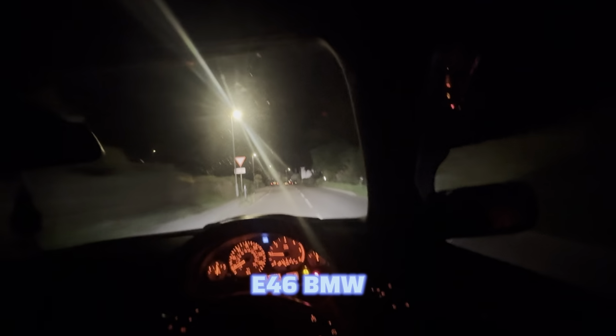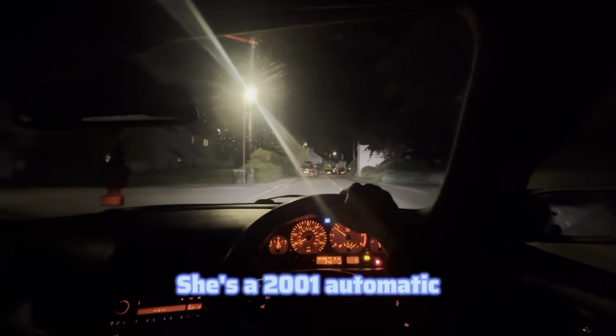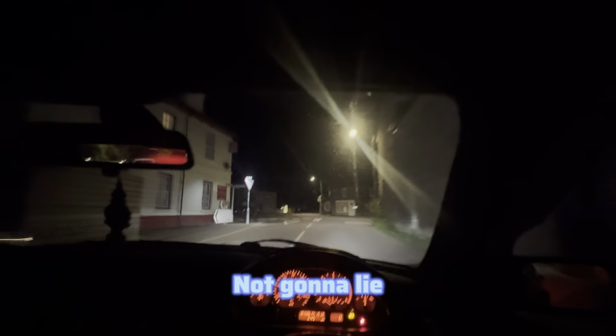Yeah, I thought I'd do a little POV night drive in the E46 BMW. She's a 2001 automatic, lovely and smooth. Like, you don't feel the gear changes at all. And she sounds nice as well. She has buttons on. Nah, she's alright to be fair. Not gonna lie.